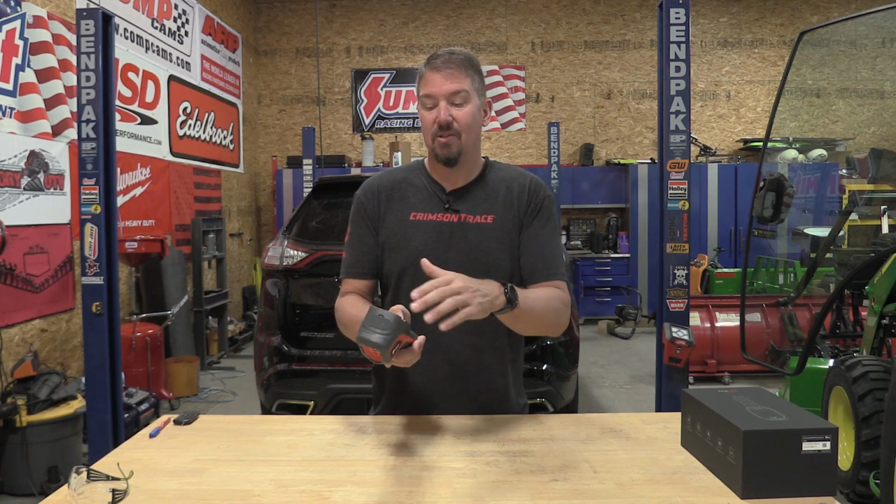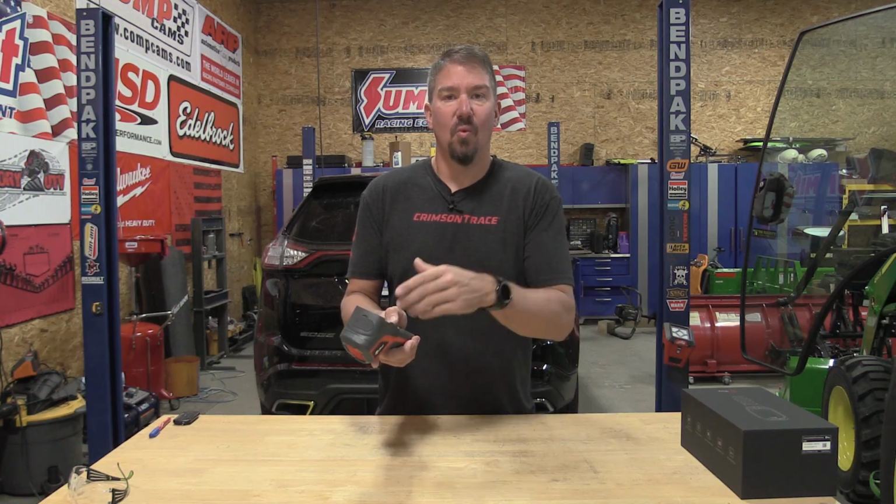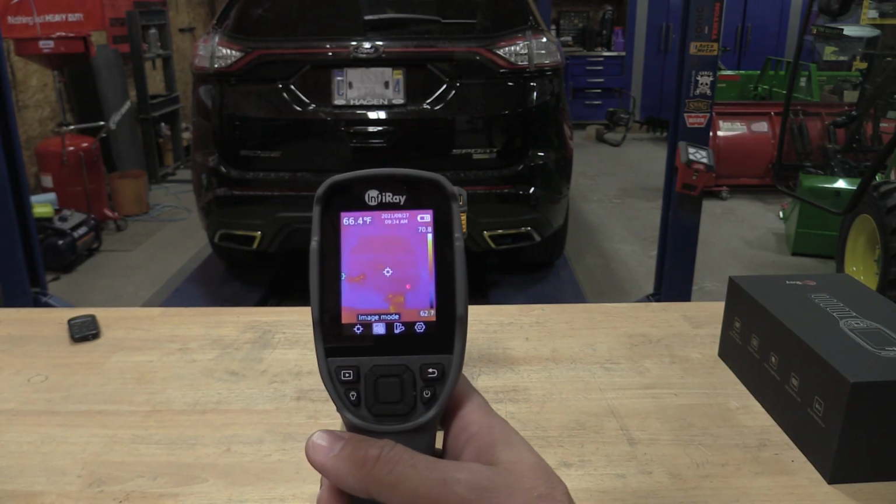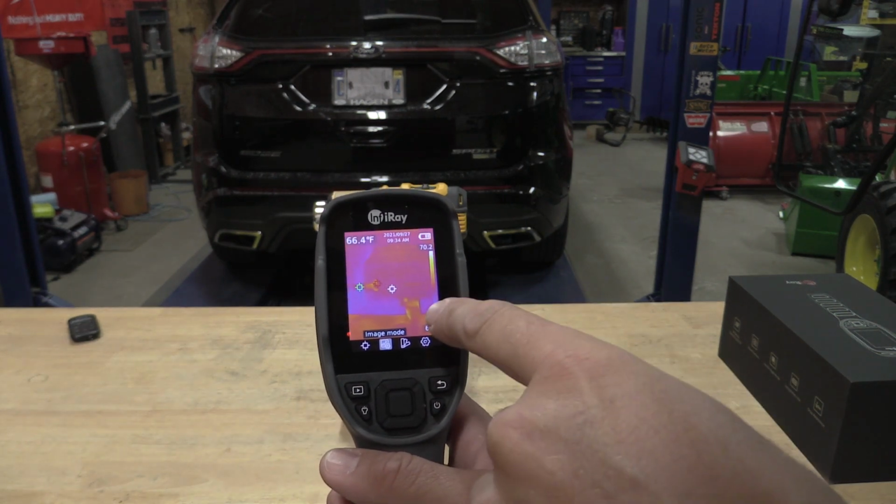Let's come in and take a look at some of the things that are going on here while we're looking at a tool, and we can kind of go back and forth as to what's happening and what you see. So with a typical thermal imager, you guys would be looking at this and saying, okay, I can see it's a DeWalt, but what is it? And it takes a little bit for us to really see what's happening here.